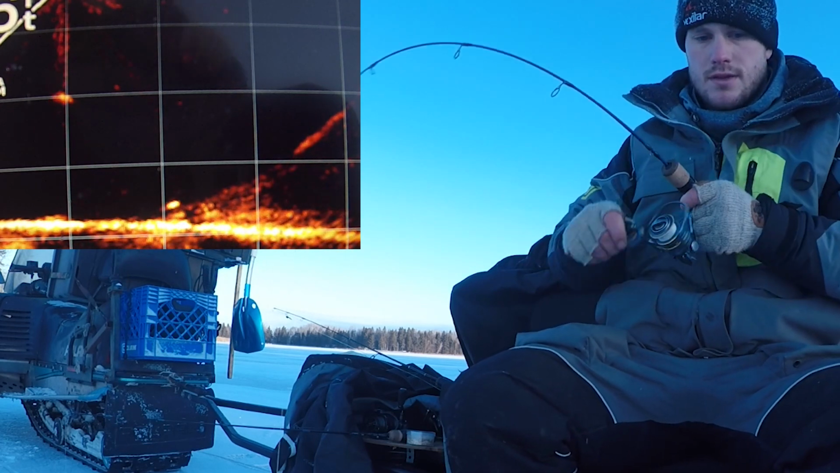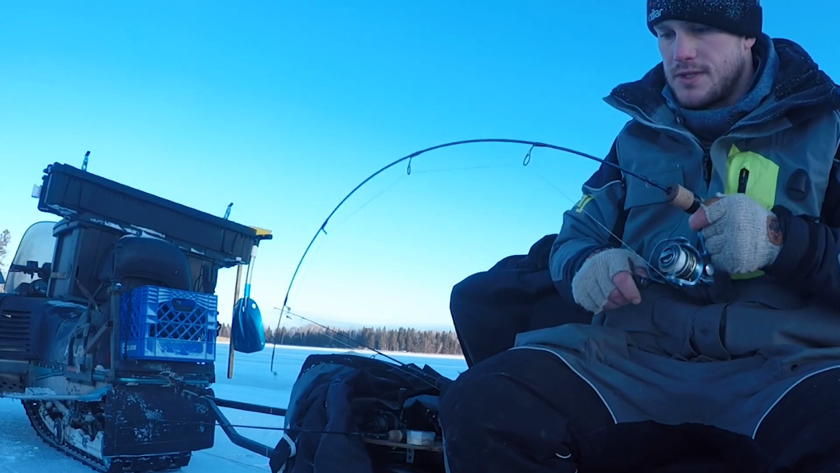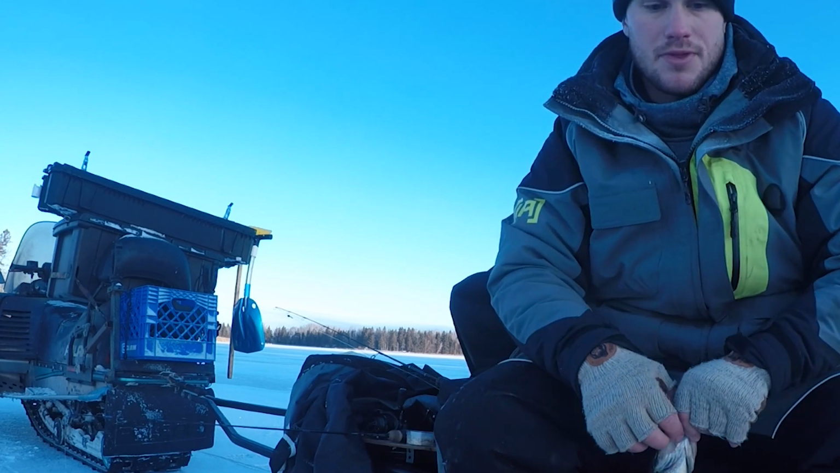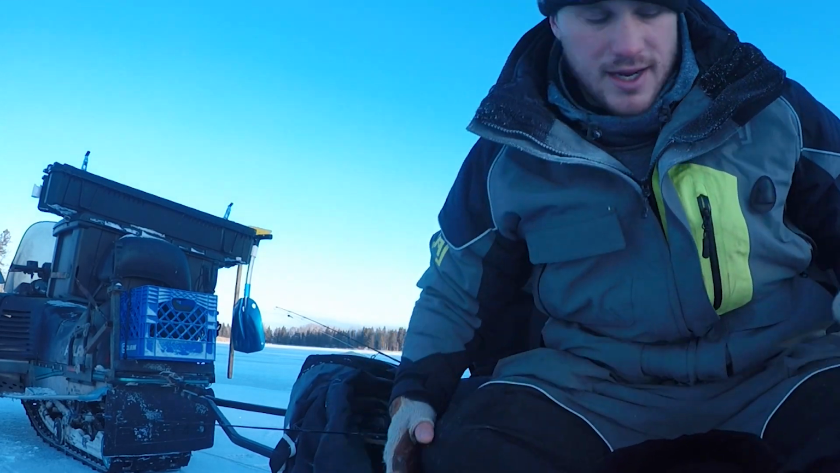There he is. Feels like a decent fish. Maybe about the same. Another nice fish. I mean, all these crappies are just awesome fish. Probably 13 and a half. Just awesome fish for this area.